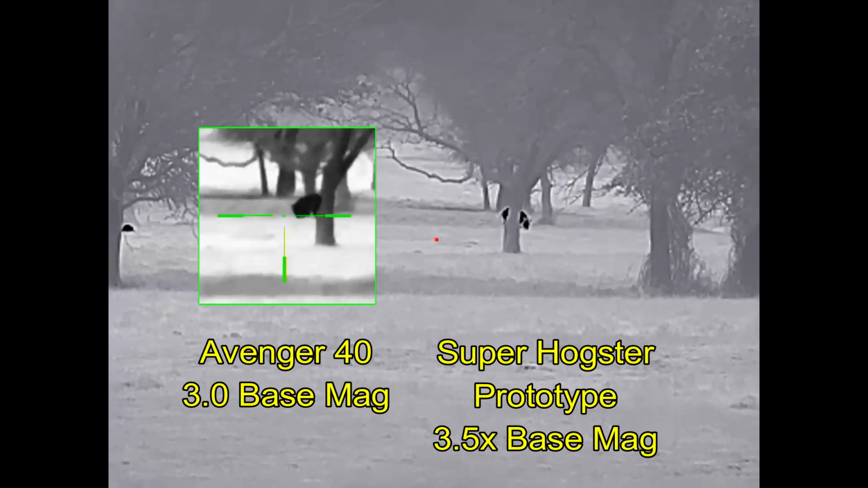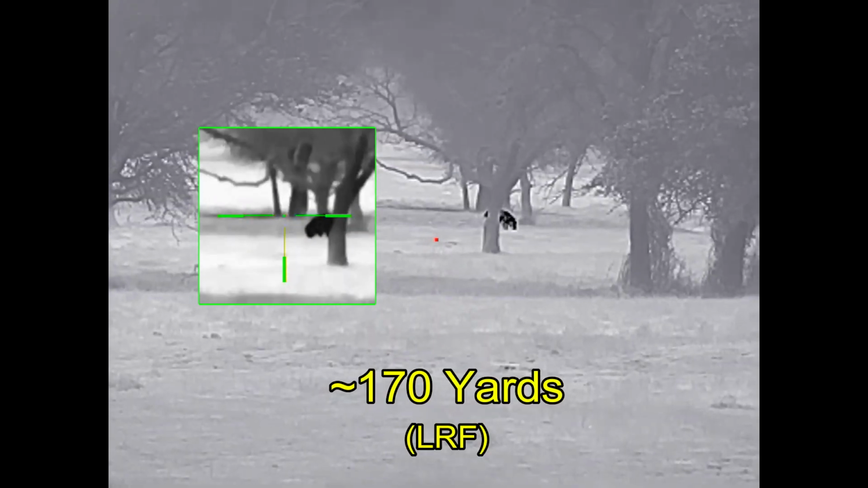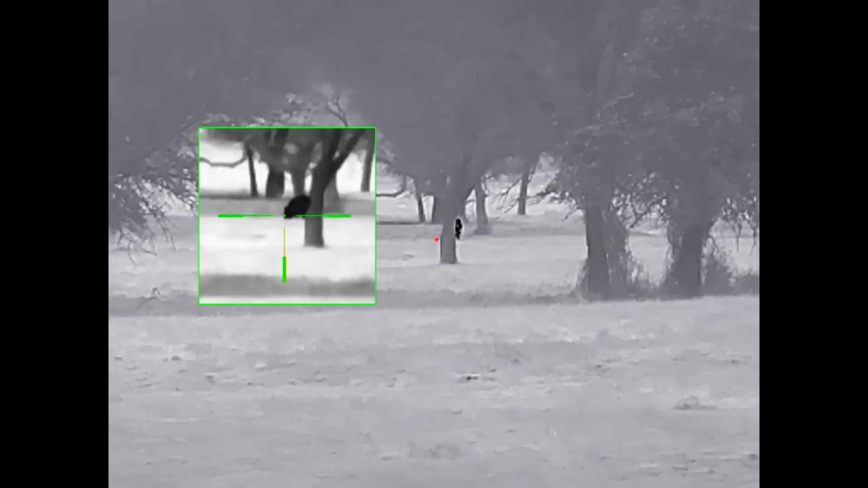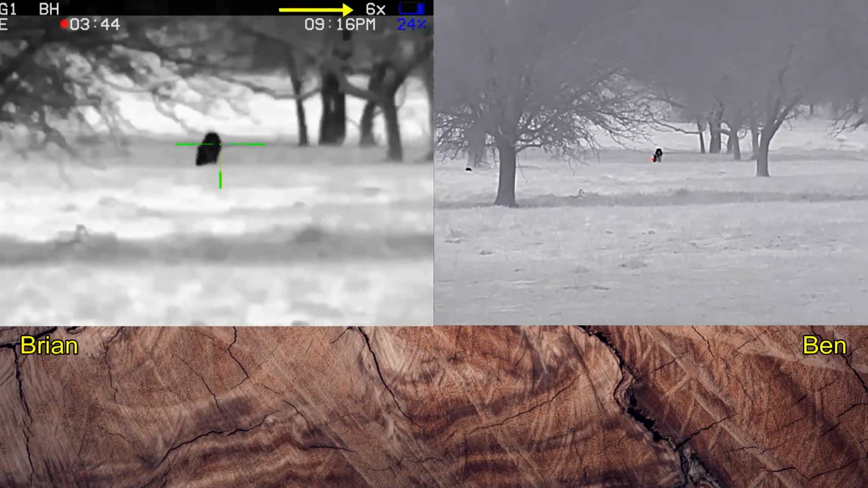This is video from both of the scopes, both in native magnification, just showing a comparison of the images. The hog is out there at about 170 yards. The video was taken at different times, but from the same spot. It took a little while before each of us had a view of the hog. The hog stepped out from behind the trees.